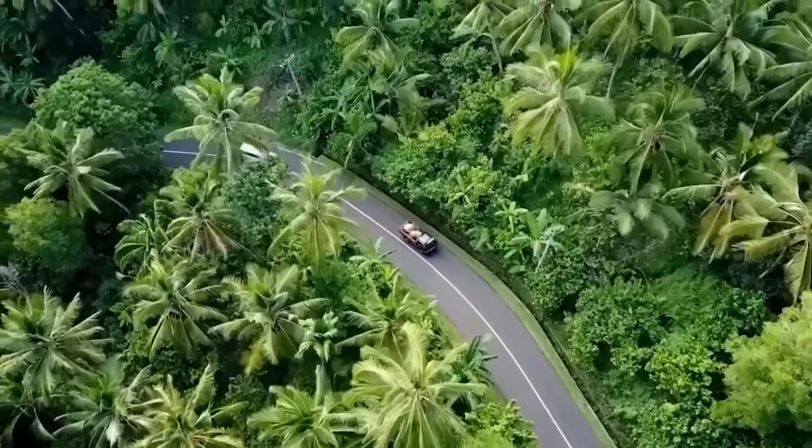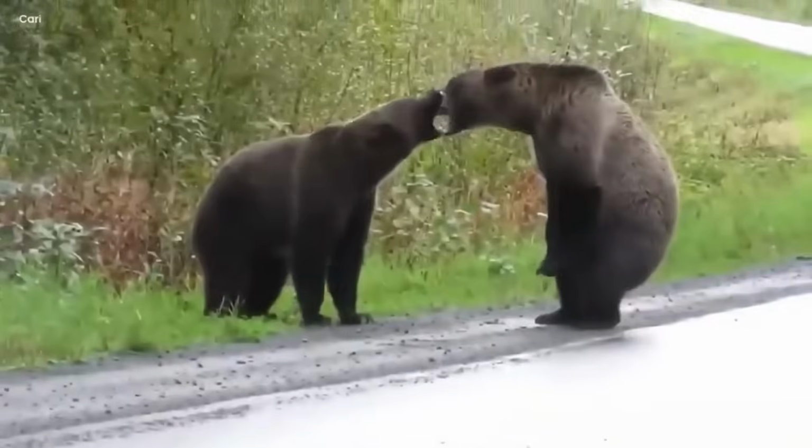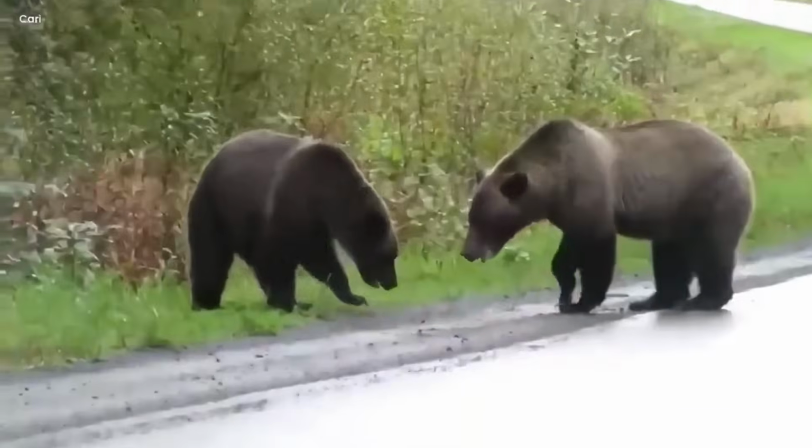Epic grizzly. In a wide open road, something extraordinary unfolded before the camera lens. Two massive grizzly bears engaged in a peculiar and intense struggle. Their roars echoed loudly, filling the air with tension.